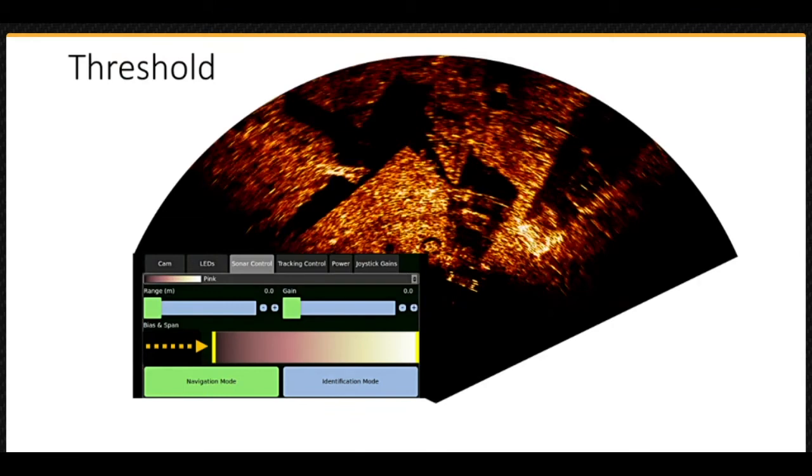Let's take a closer look at the span first. If the left slider is moved to the right, we are essentially creating a cutoff threshold. Any echo intensities below this threshold are displayed in black. In other words, no longer presented in the image. As you can see from this image, we have increased the threshold so much that we are starting to reduce the overall quality of the image and losing almost all of the low-level details.